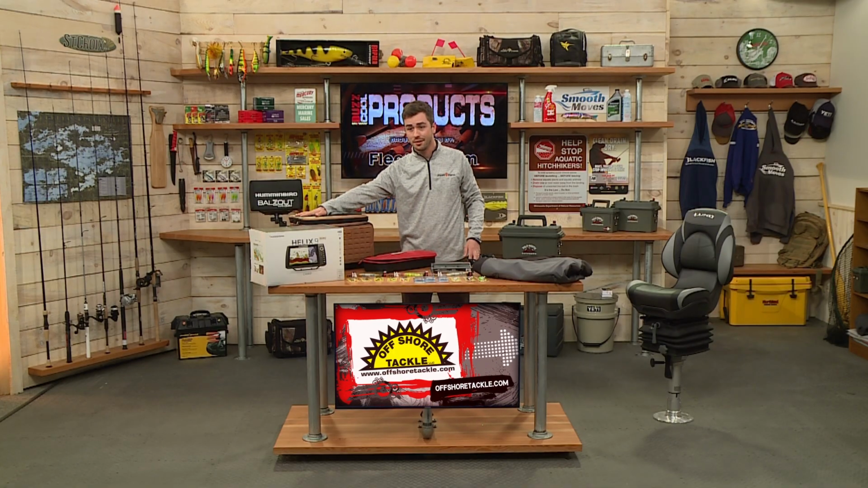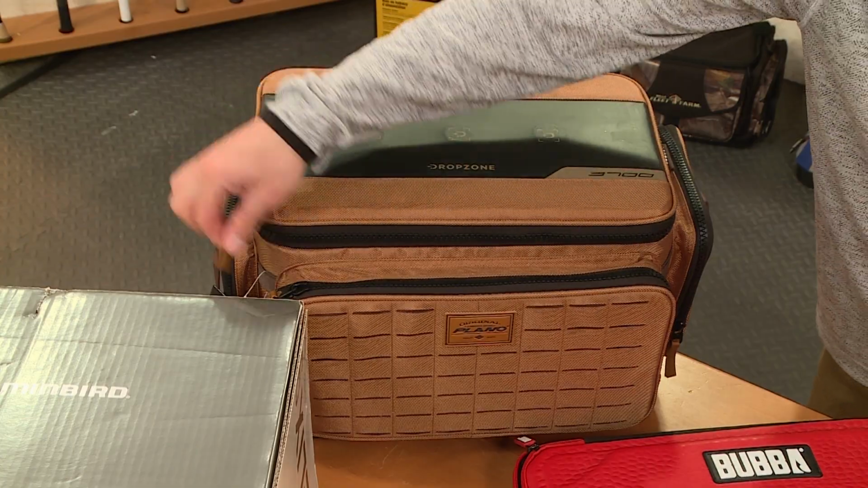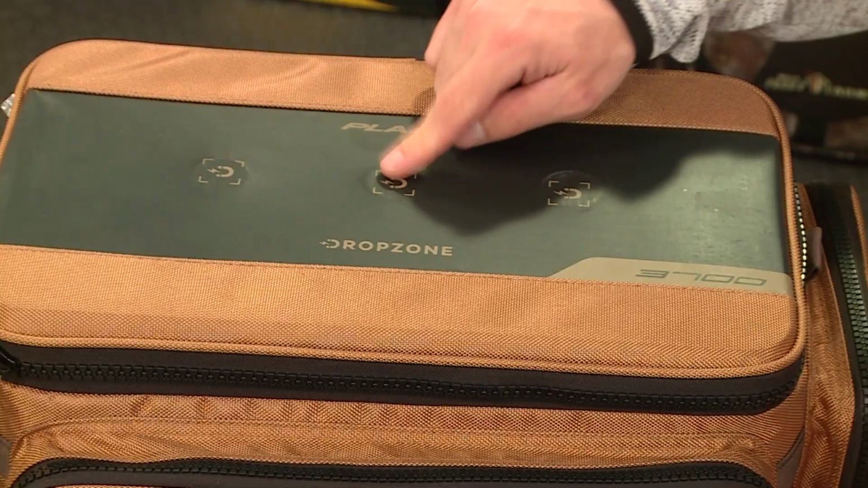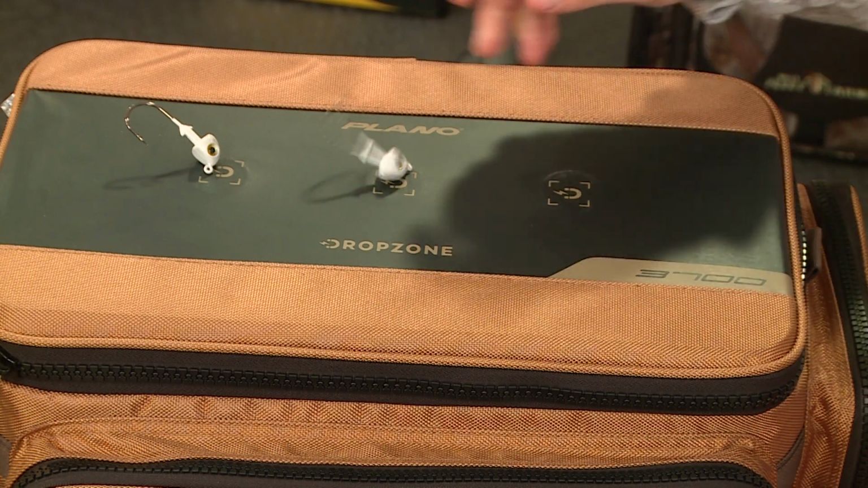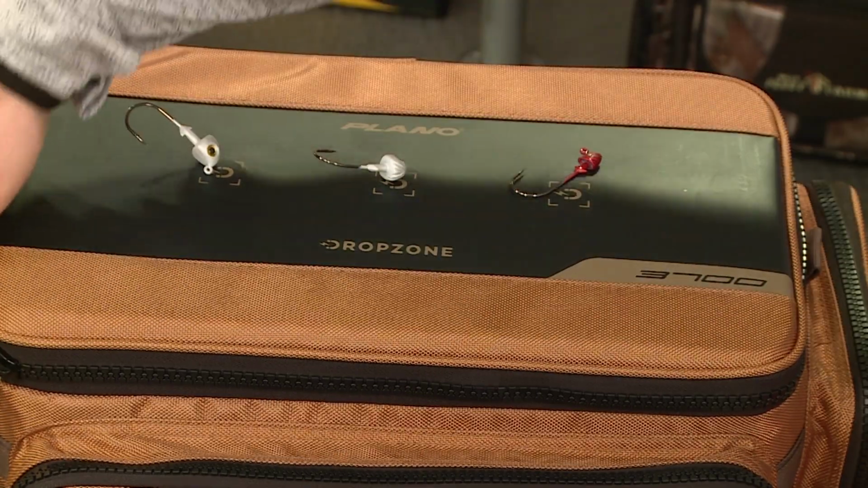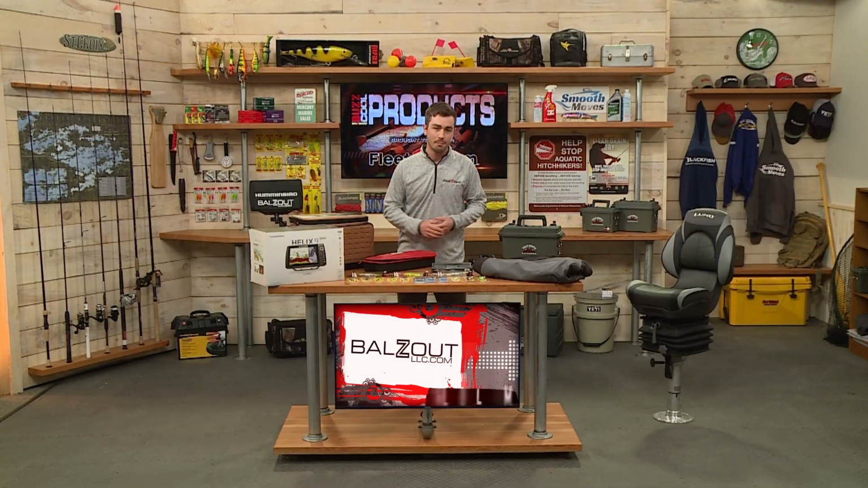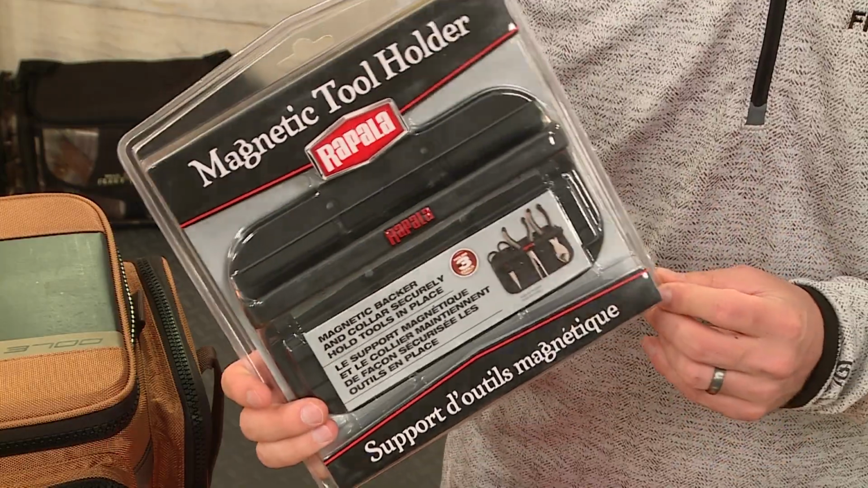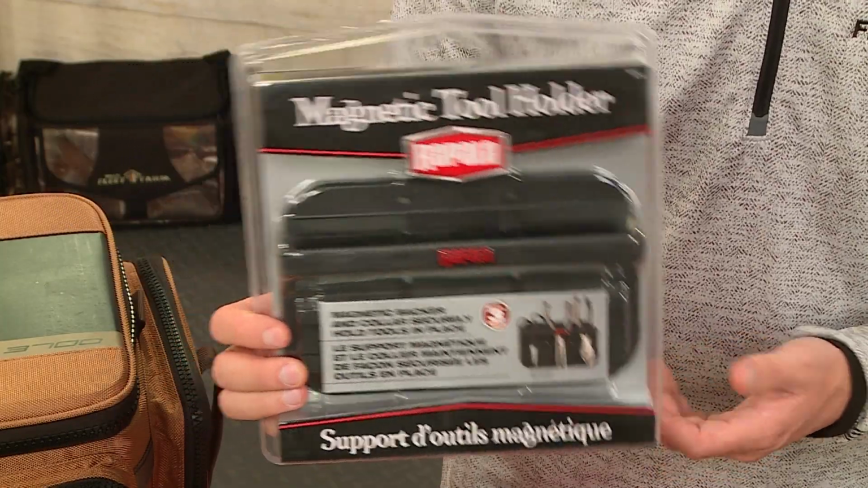Now right behind the Helix unit right here, we have the Plano 3700 Guide Series tackle bag. You open it up here, you'll notice it's got room for a bunch of 3750 tackle boxes. Another thing you'll notice on this box is that it actually has a number of magnets on the top. I'm going to toss a couple jigs on here and you'll notice, they stick right to it. So that's kind of handy if you happen to open up the bag here, they're still there. While we're on the topic of storage and organization, these Rapala magnet tool holders are super duper handy. You can slap them just about anywhere. Really, really nice storage system to have in your boat.